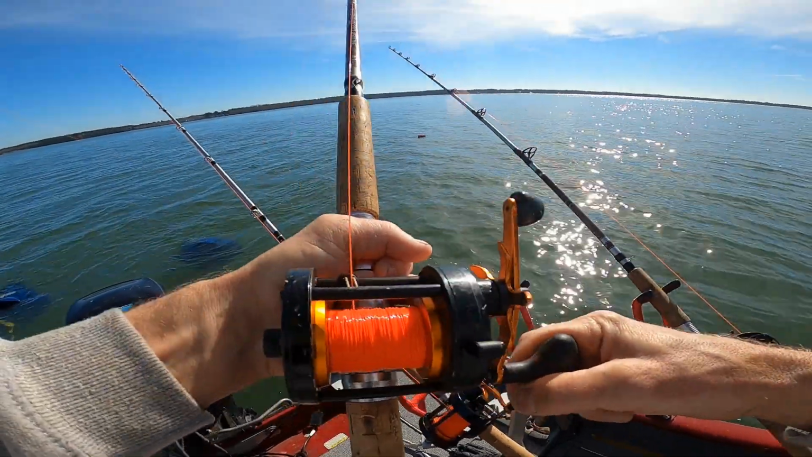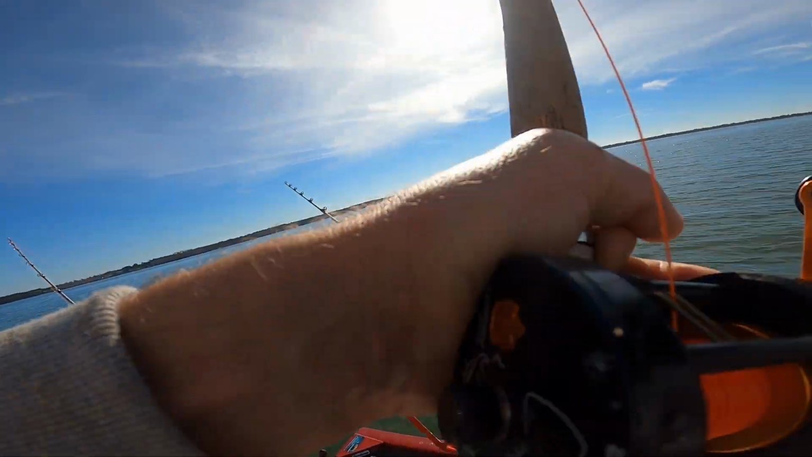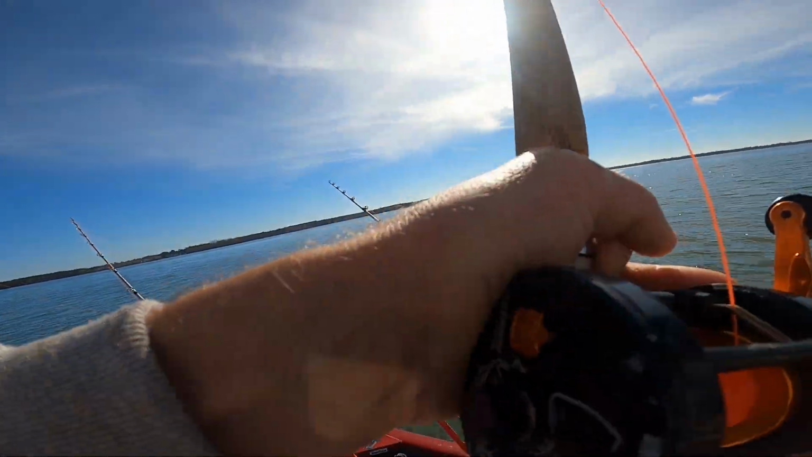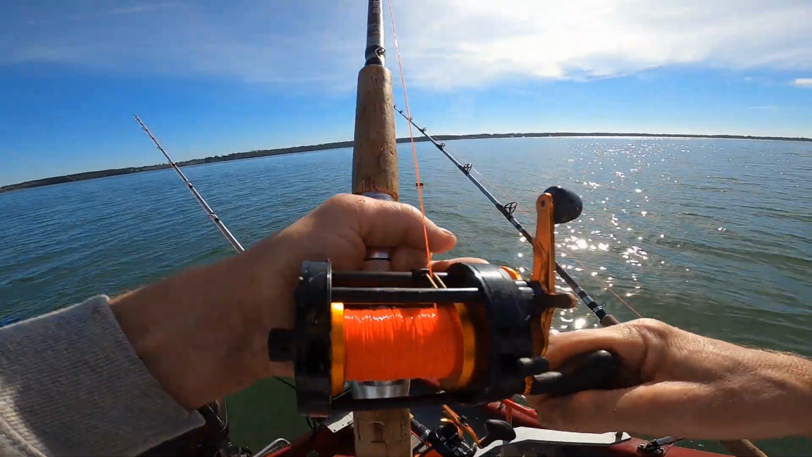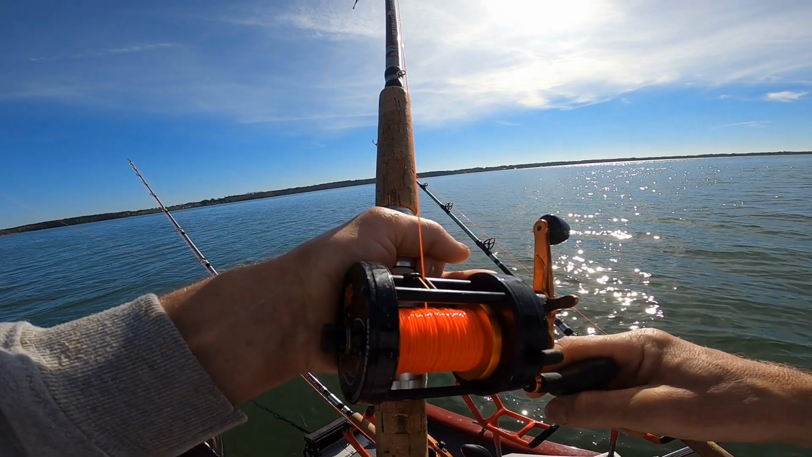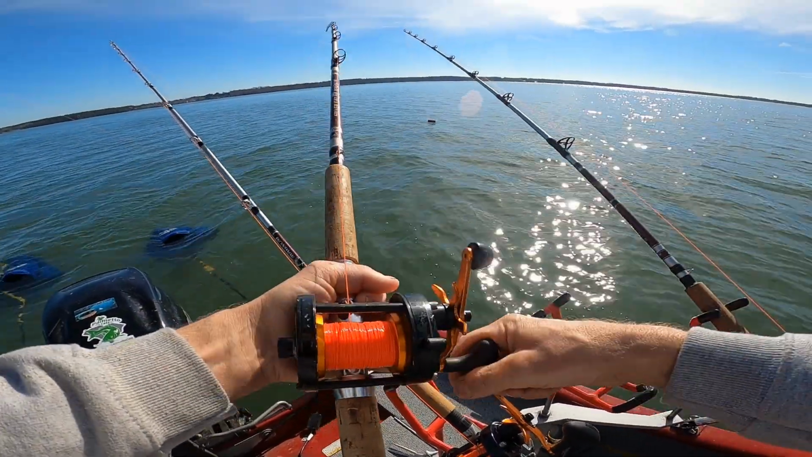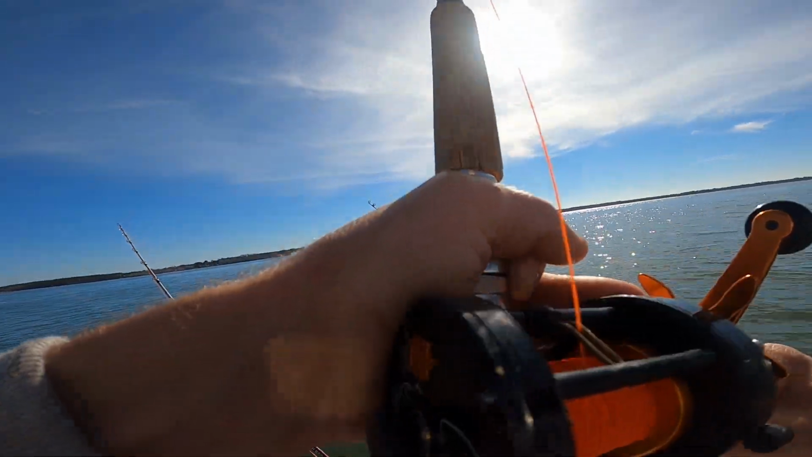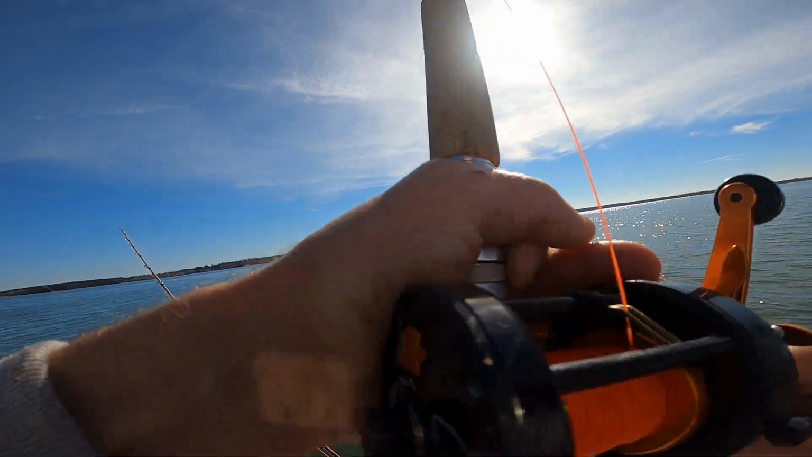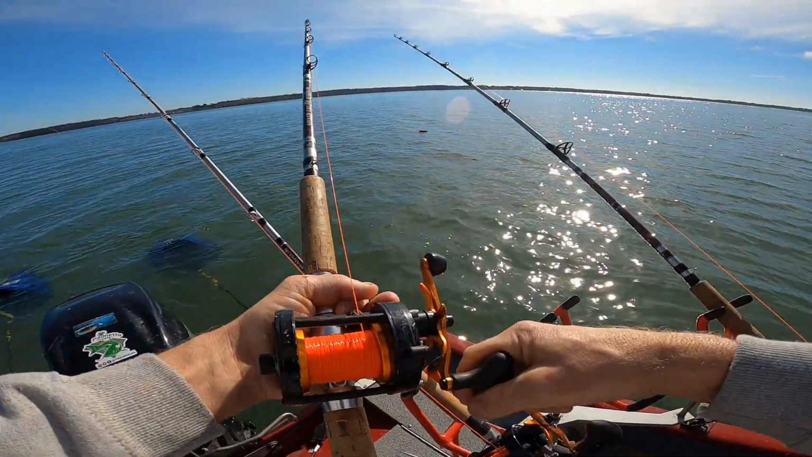For whatever reason, my planer board doesn't look like it's coming with the fish. It looks like my planer board came off somehow, because it ain't moving unless he's really far out there. But that's okay. We can swing back around and get the planer board if it did come off for whatever reason. Maybe I didn't clip it on all the way.